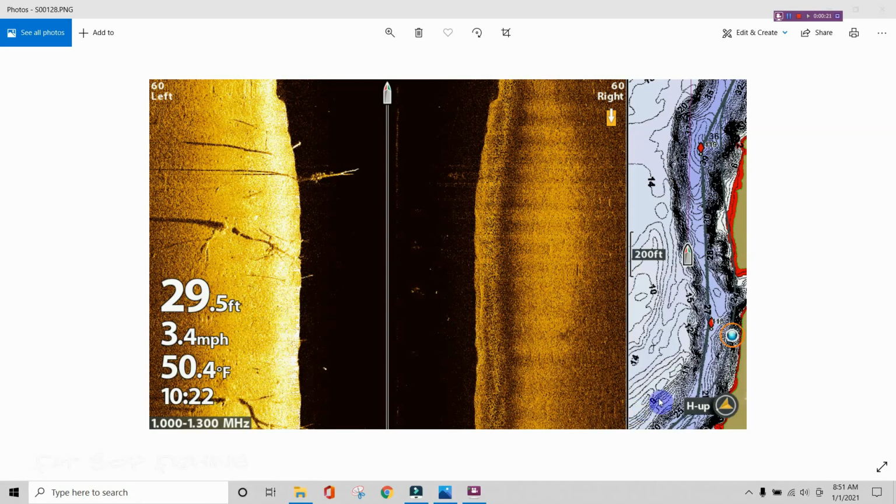This is the first big bend here in the river, south of Huxley. This is where the old pier and everything is still in the water here. This is a real popular area.